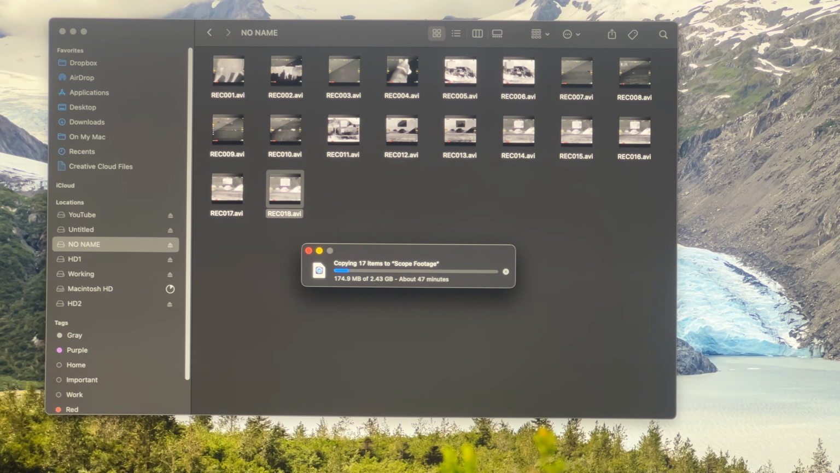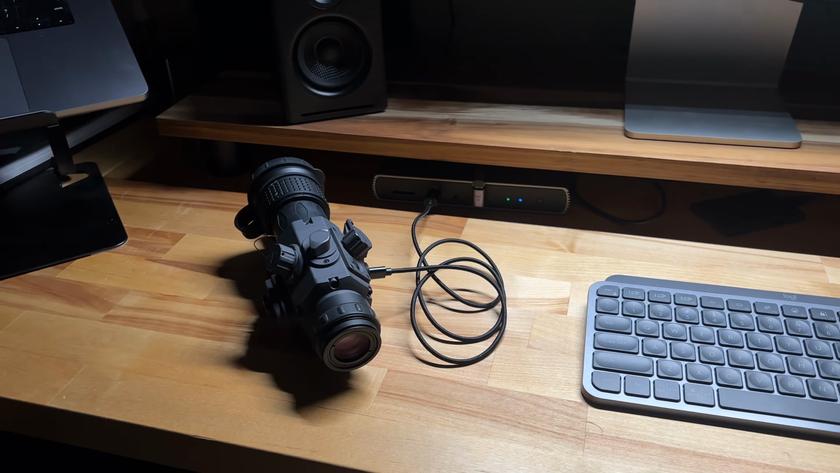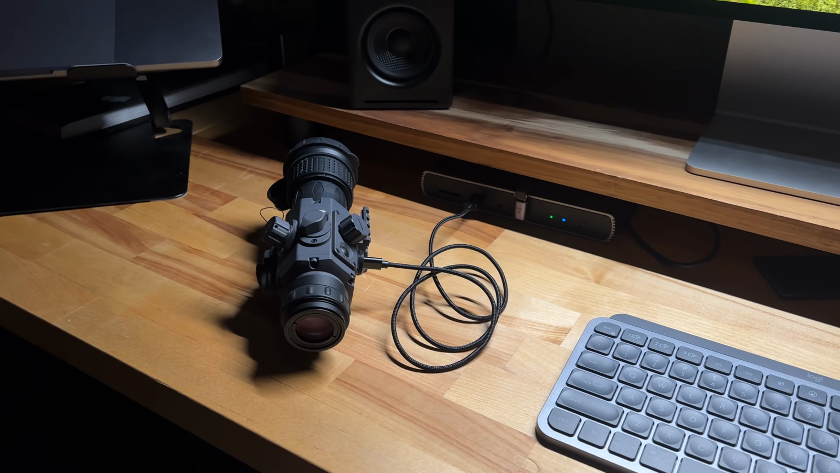Now, related to video transfer, the output speed of this optic seems to be really, really slow. We're talking the ballpark of 2 gigabytes of video files on here, and it takes 30 to 45 minutes sometimes to transfer that. On the receiving end, I have a pretty much maxed out computer by today's standards, so that's not the limiting factor. It does seem to be the output speed on the optic.